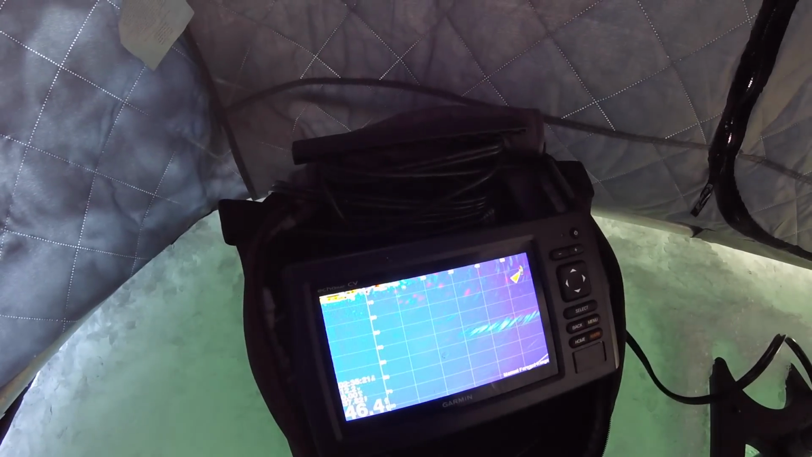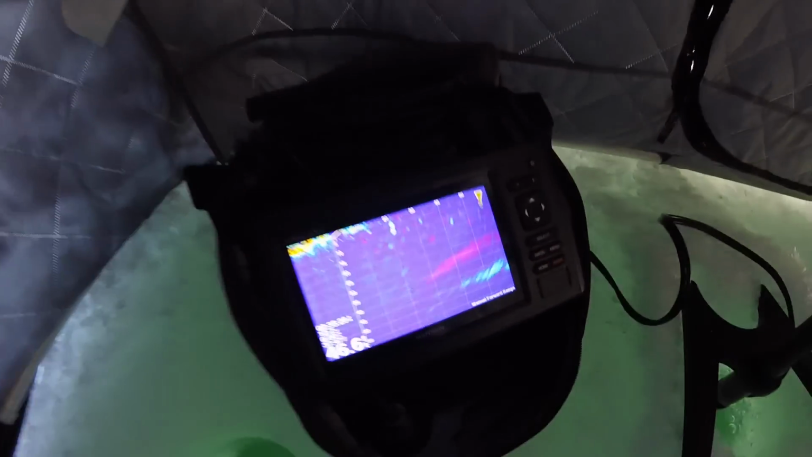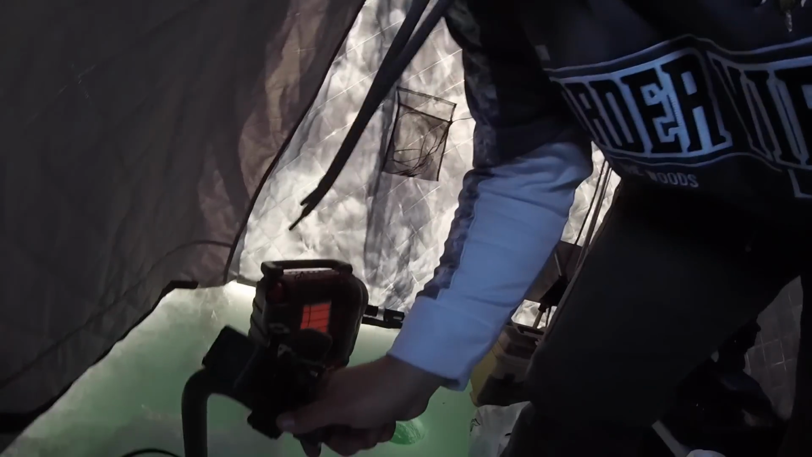So yes, very cool tool. I'm gonna get it back here. Very cool tool to locate those schools of fish fairly quickly. Let me find my spot here.